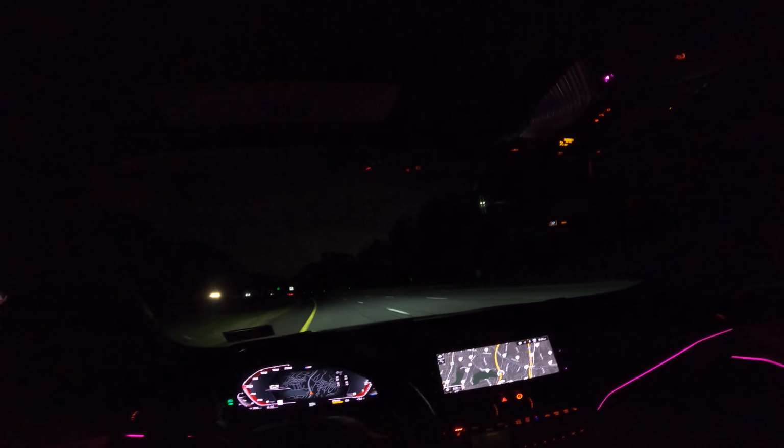Keep having to brake because around these corners, I also need brake fluid, so I'm a little nervous. Around these corners I can't really, not like the F80, but you see these roads, they're so curvy. Give him the jump. Brake again.